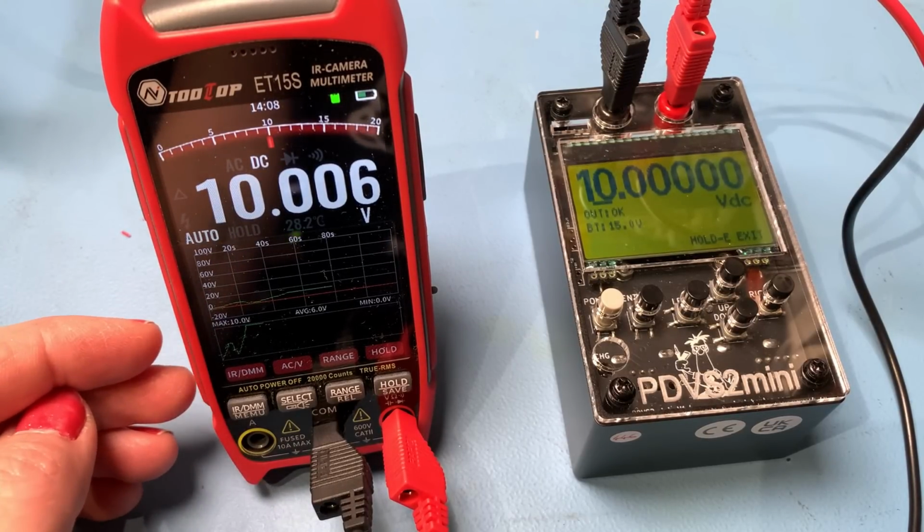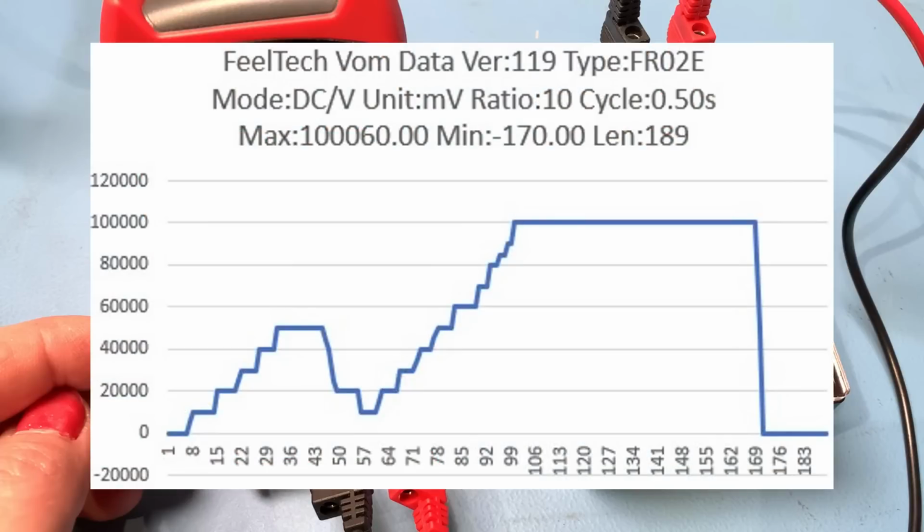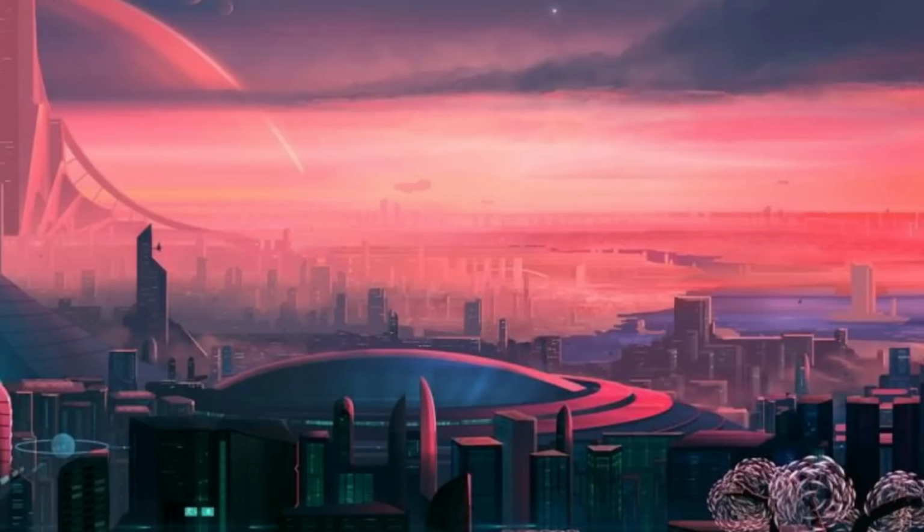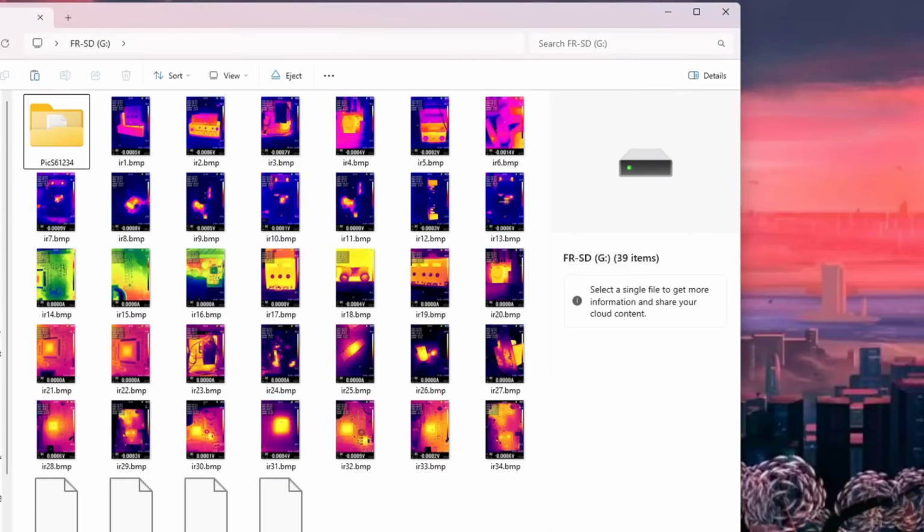So one last thing to look at then is when you hook up the ET15S to your PC, so you can get off your bitmap images and have a look at your VOM files, which gives you all the information from your multimeter readings. Let's have a look at how we can import those into Excel and make them into a graph. So when you connect the ET15S, it opens as a USB drive.